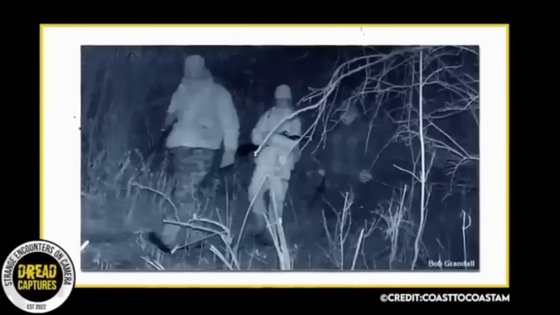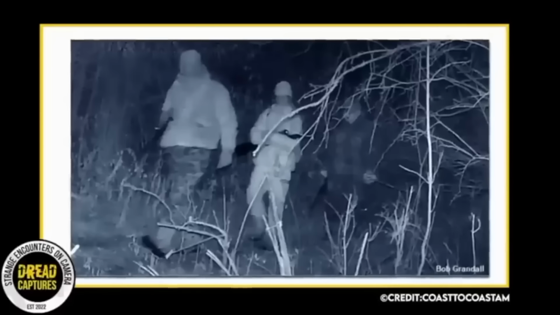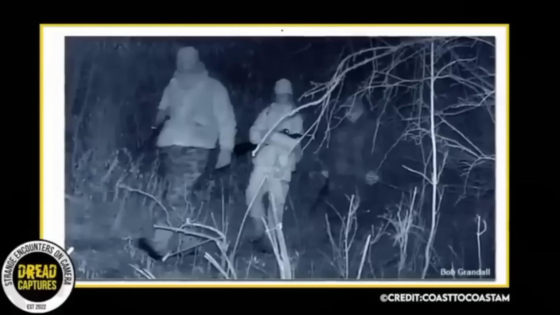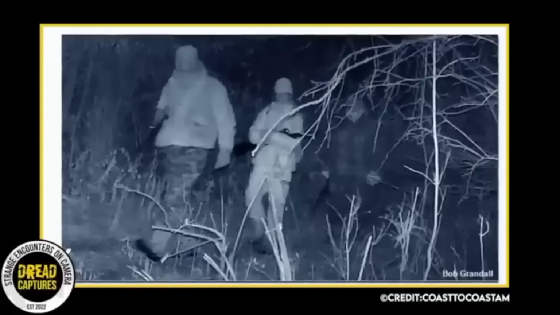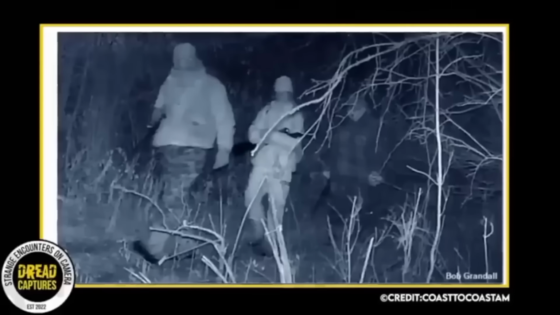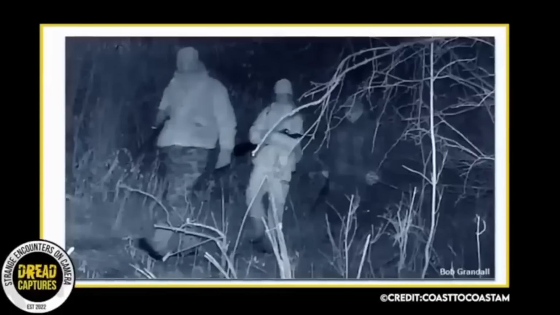A photograph from a trail camera in New York State shows what appears to be a ghostly figure following a pair of hunters. Shared with Coast to Coast AM by Jesse Grandel, the chilling image was captured in December of 2021. Her husband Bob and their daughter were out hunting on their property in the community of Savona. The unsettling photo went unnoticed until last week when he was going through his trail camera pictures from the past few years and noticed the spooky translucent figure walking behind them.